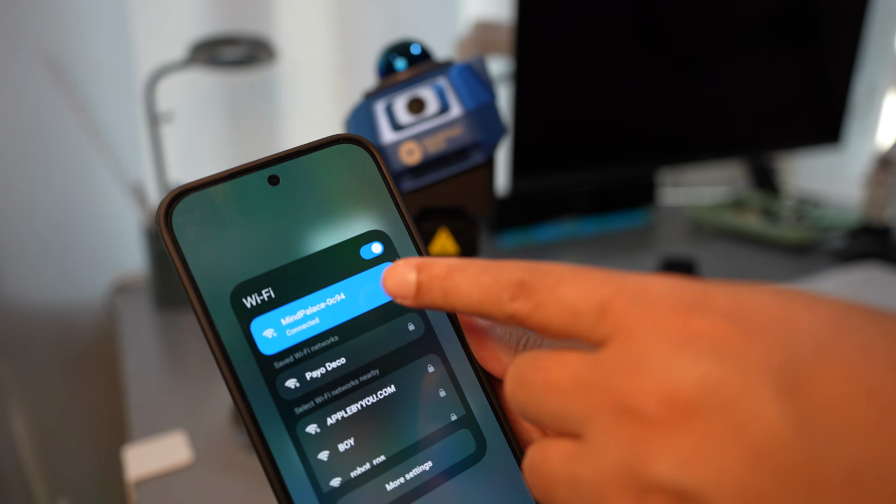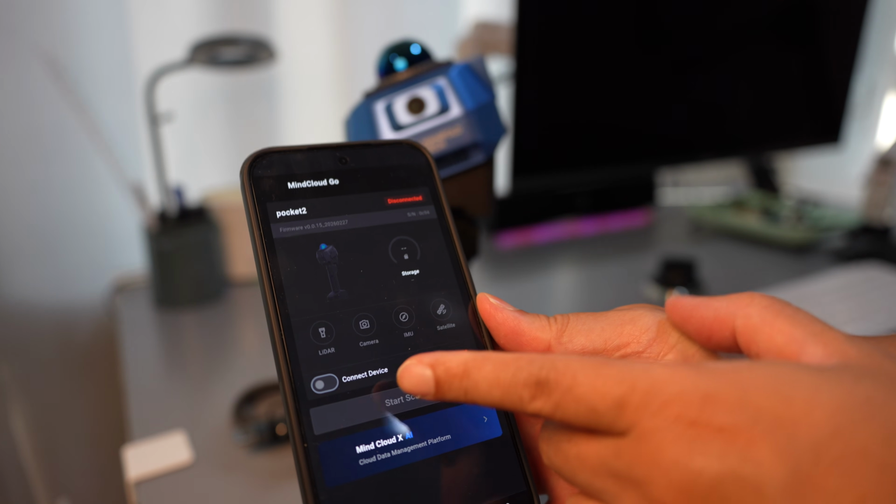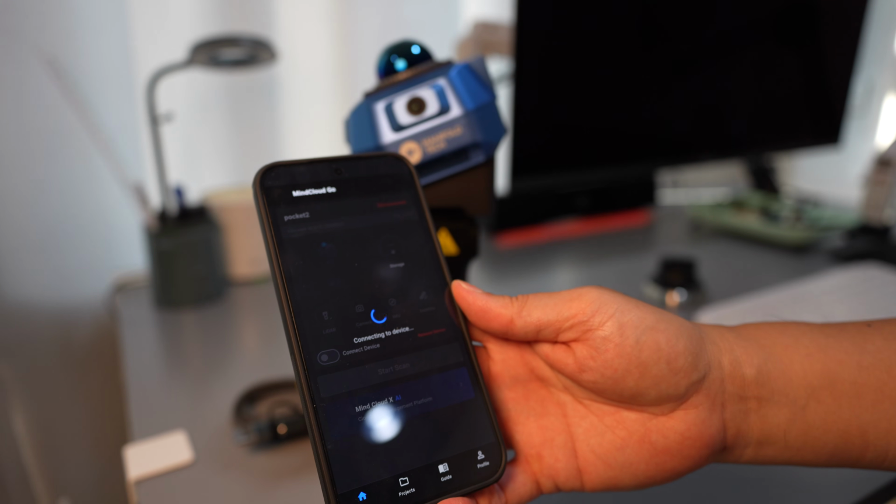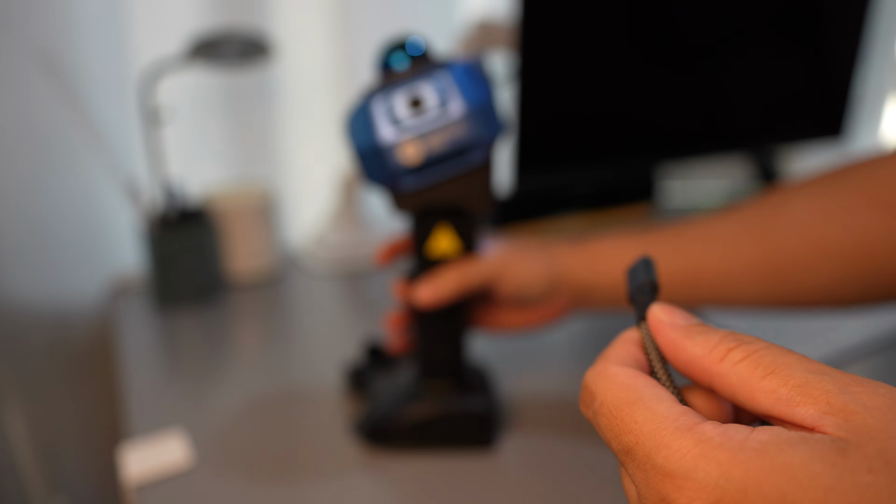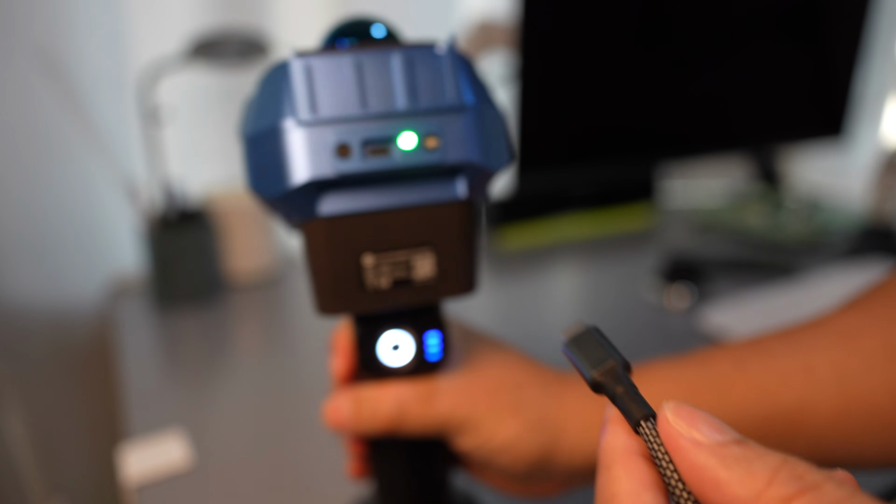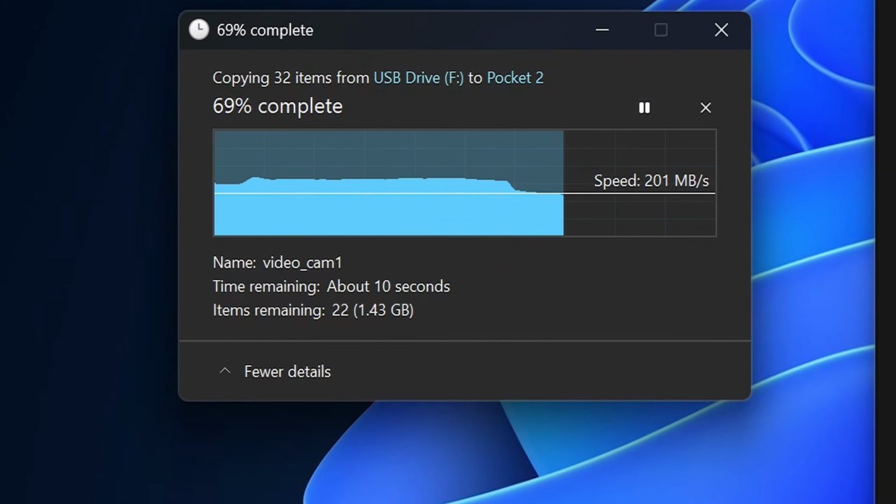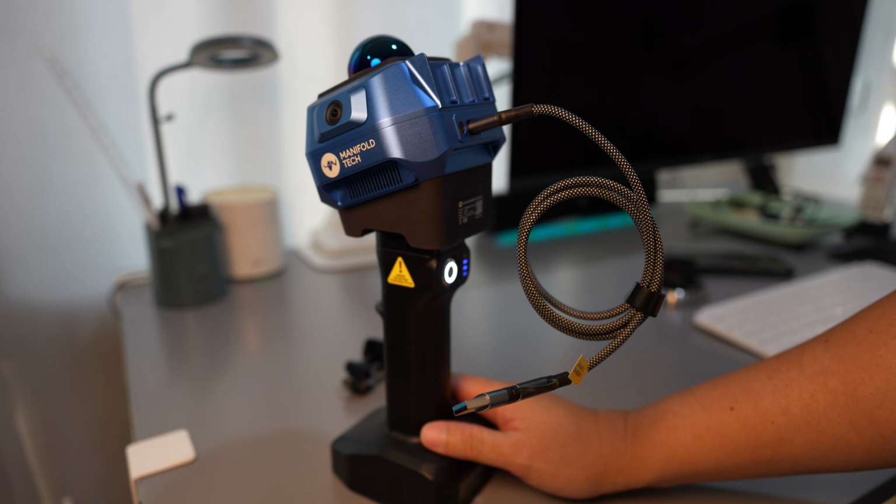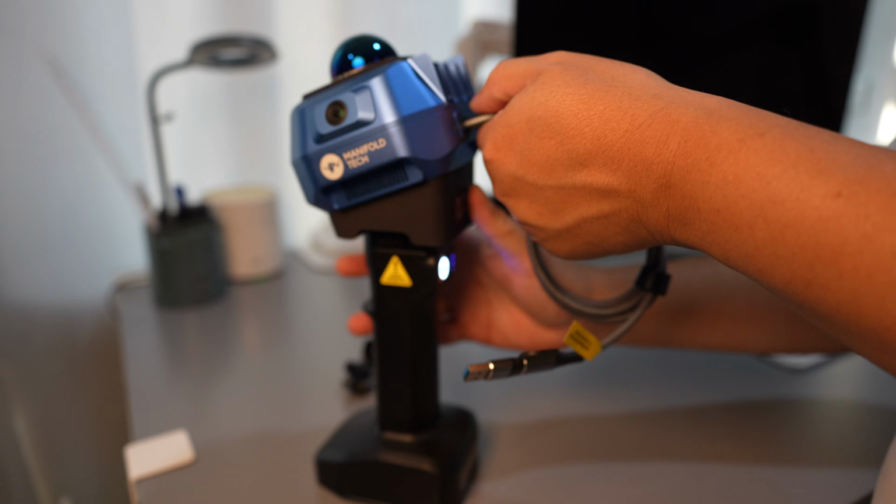To link your phone with the scanner, just connect to the scanner's Wi-Fi hotspot. On their mobile app, MyCloud Go, just tap Connect Device and you'll be ready to start scanning right away. After you finish a scan session, you can transfer the data to your PC using a USB-C cable. Just plug it into this port. The transfer speed is seriously fast, over 200 megabytes per second.